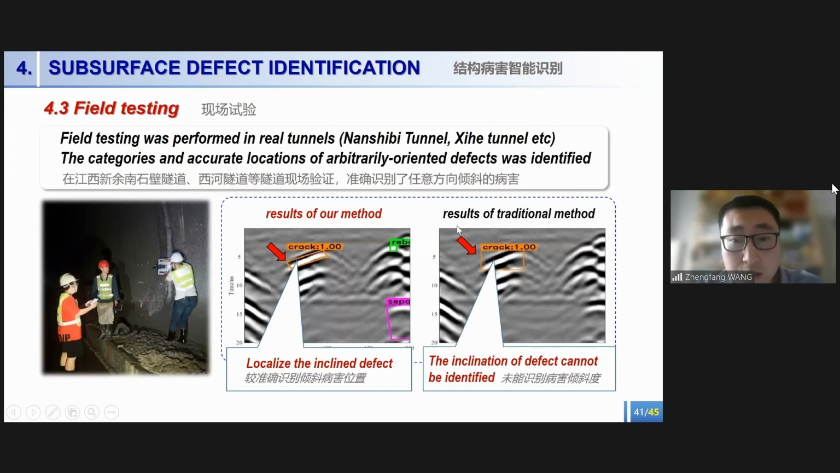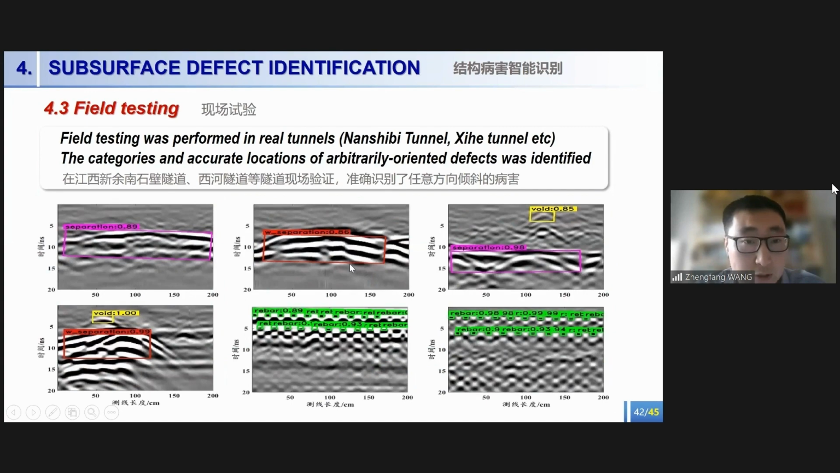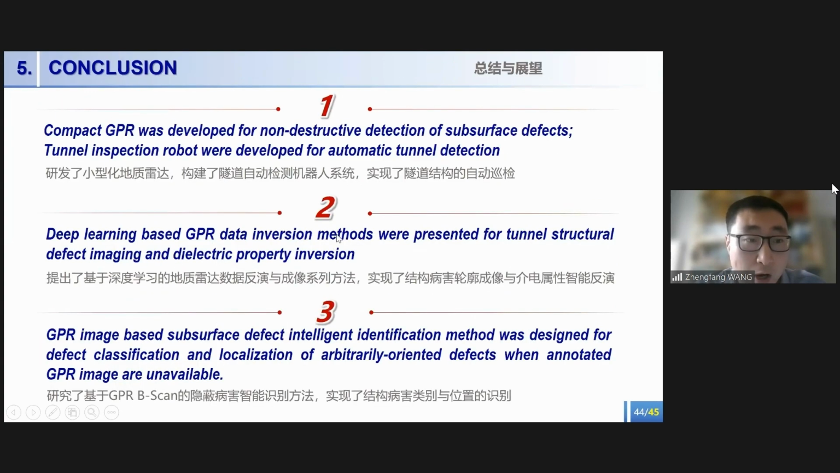These are some results. In conclusion, we have developed a compact GPR and tunnel inspection robot for automatic tunnel detection. And some deep learning based GPR data inversion methods were introduced for tunnel structure defect imaging and dielectric property inversion. And a GPR image based subsurface defect intelligent identification method was designed for providing the class label of defects and the location of arbitrarily oriented defects when annotated GPR images are